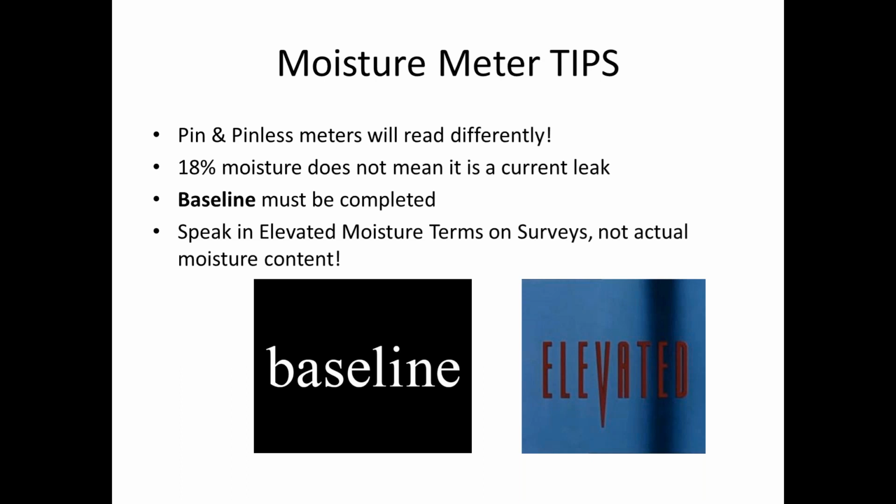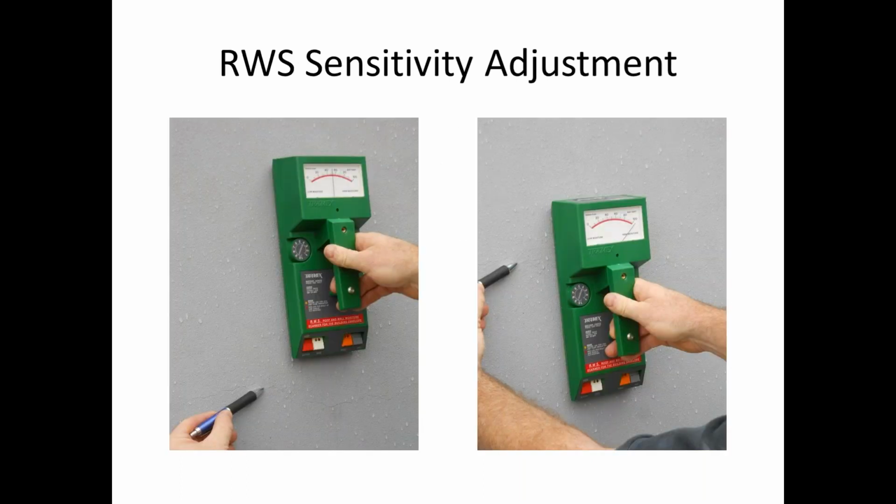Well, they do have a comparative scale, but 30 points on the Tramex Moisture Encounter Plus is pretty much 100% wet. But 18% does not mean it's a current leak. You can have that naturally with humidity and just the environment. So you must complete baseline surveys, and you must speak in elevated moisture terms on survey, not actual moisture content. And again, we're trying to protect you guys to keep you safe out there.